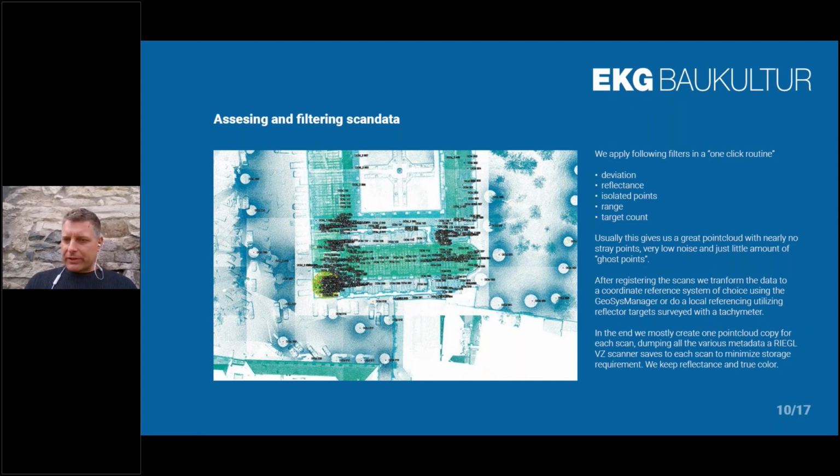After registering the scans and filtering, we use the Geosys manager Mr. Studnicka was talking about, and transform the scans into a coordinate reference system of our choice. So if we want to use WGS84, it's okay.